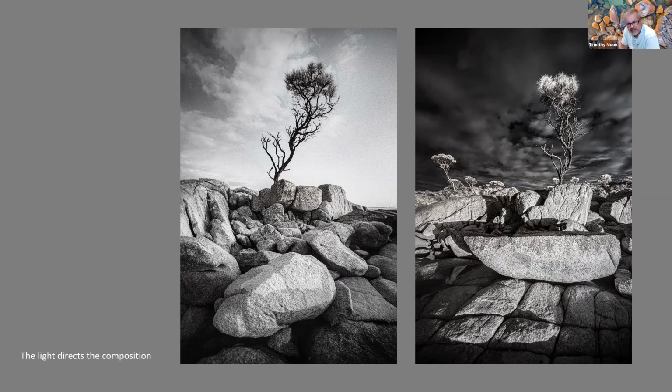The harshness of that direct light onto the rocks is softened, and I'm then able to create a silhouette out of the same composition, and then pick up a little bit of the dark sky up in the top left of the picture.